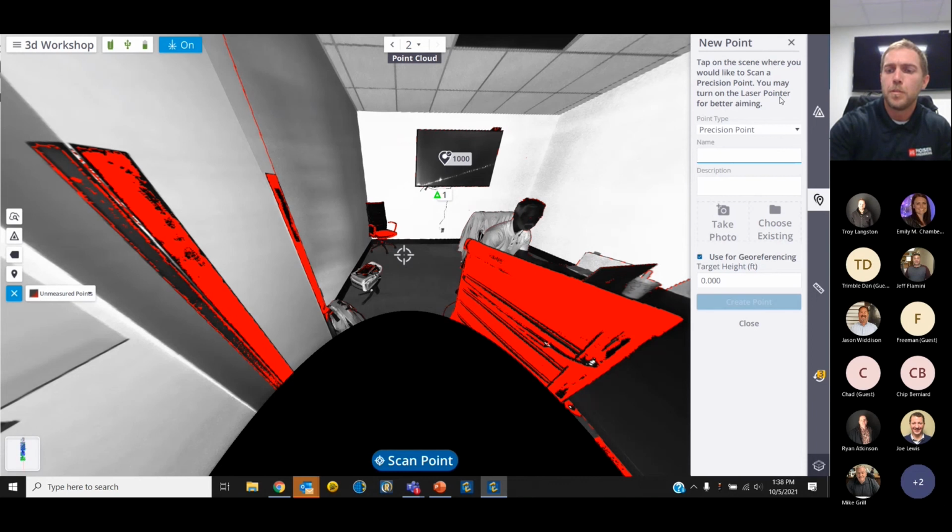For the sake of what we're doing, we'll just call this 5,000 for the description of control point. And you'll notice what's different about the precision point and the annotation point is that this is actually going to scan it almost like using a total station. If we were using targets, we could count for our target height here on the right side of our screen. But since I'm just going to be scanning the ground, I'm going to go ahead and just do this at a 0 target height.